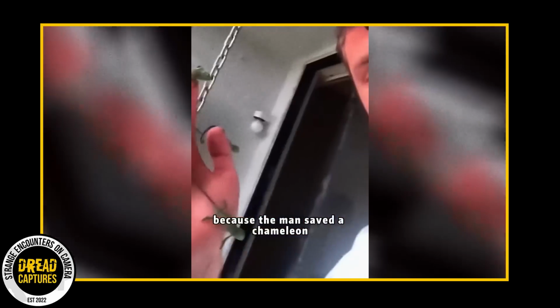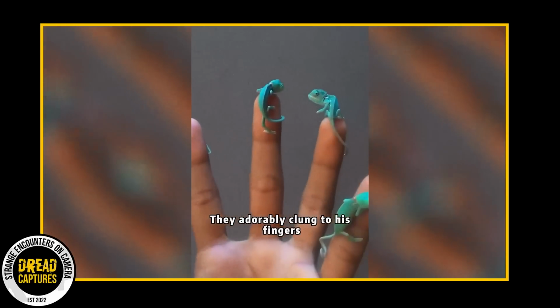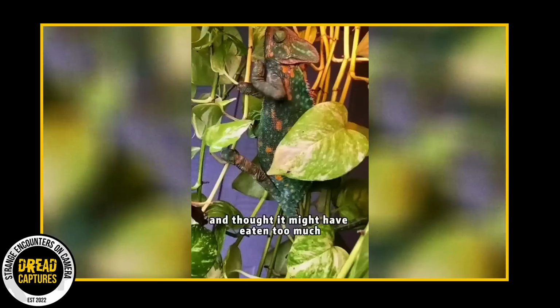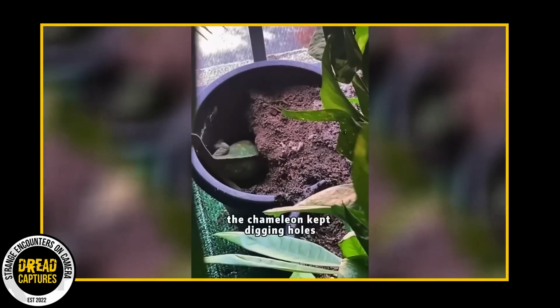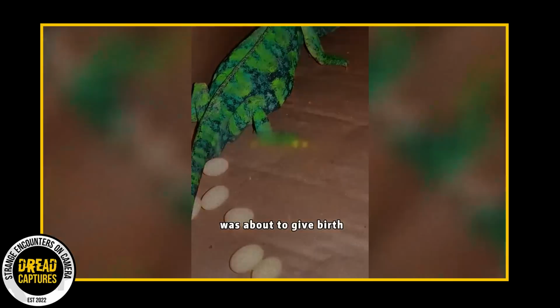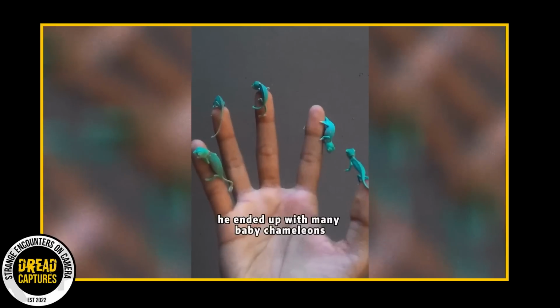Well, that one good breed helped extend the family tree, because as you can see, he has a bunch of chameleons now. And let's just dive into the comments and let me know how cute these things are. Oh my gosh, I had no idea. I mean, they don't even look real. Look at those little things. Unbelievable. Great job by this Good Samaritan.